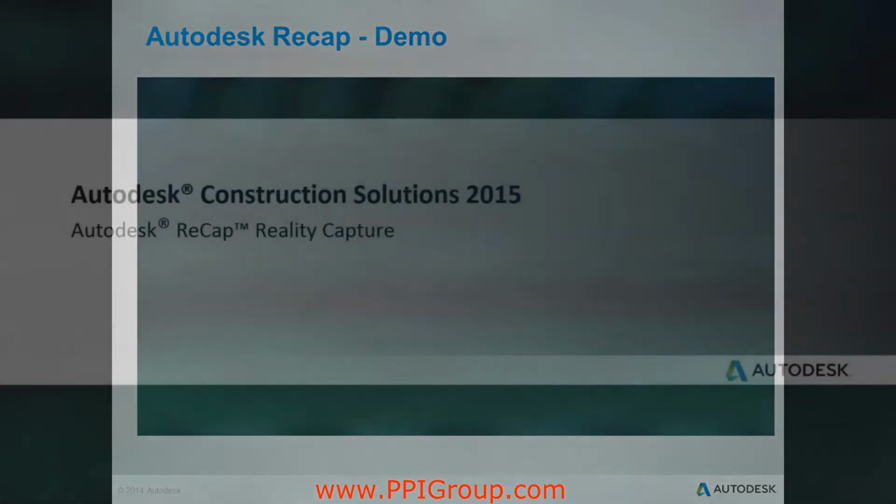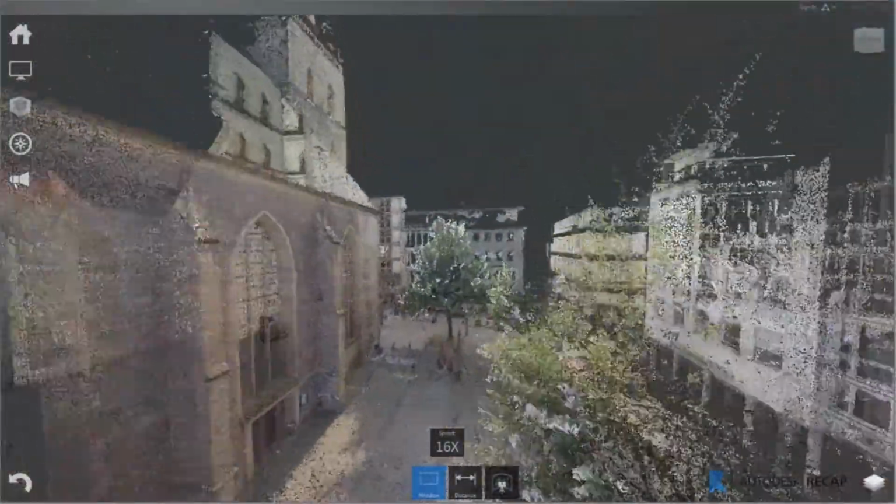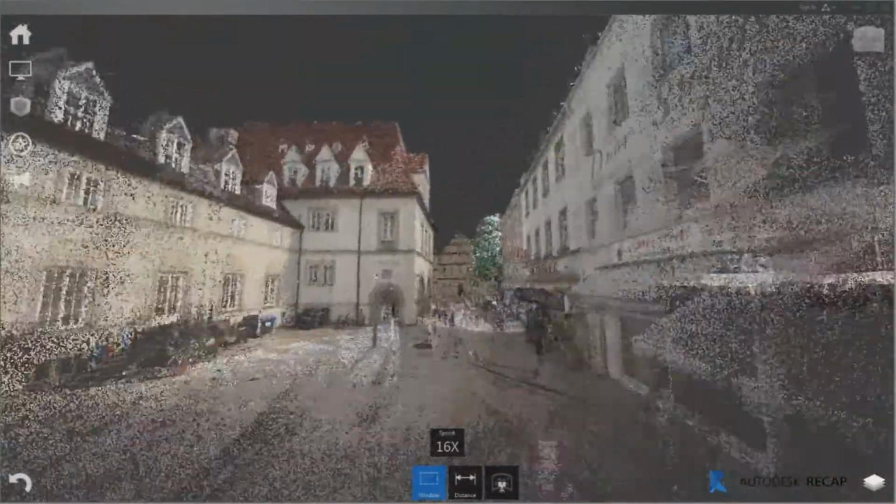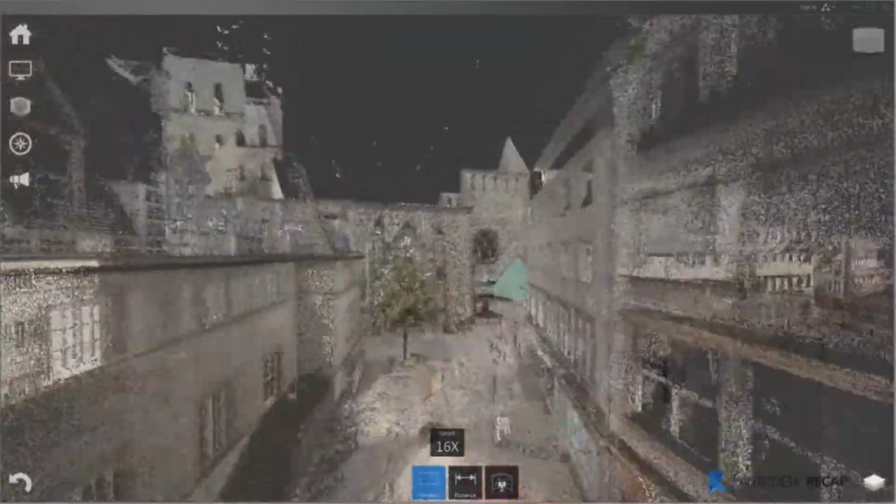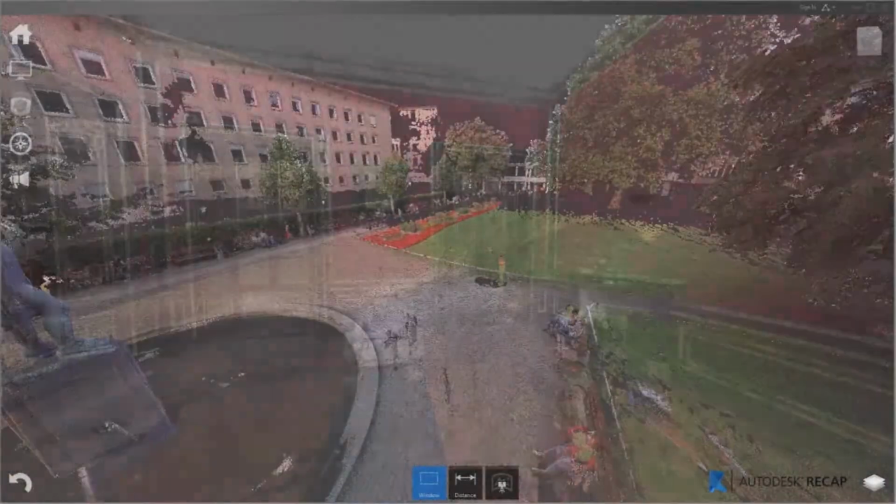Let's watch the demo for Autodesk ReCap Reality Capture. With Autodesk Reality Capture, you integrate Reality Capture directly into your design process and easily process point clouds in the field with targetless registration and open scanner support.